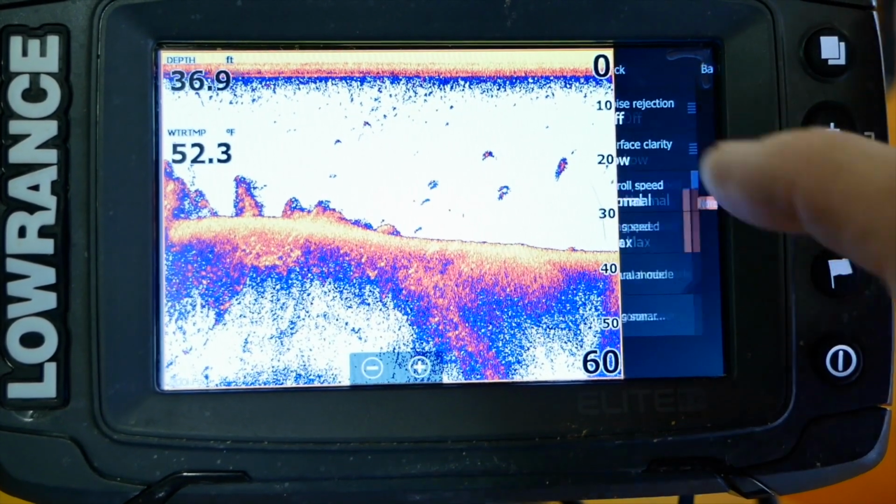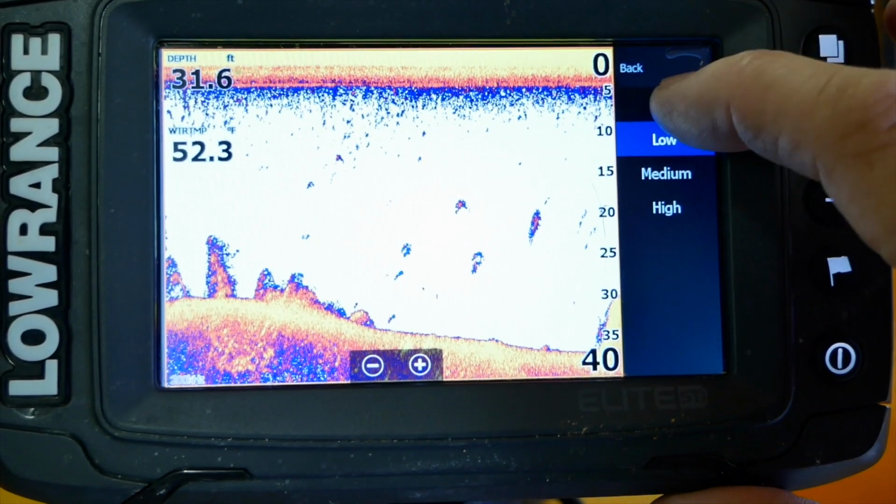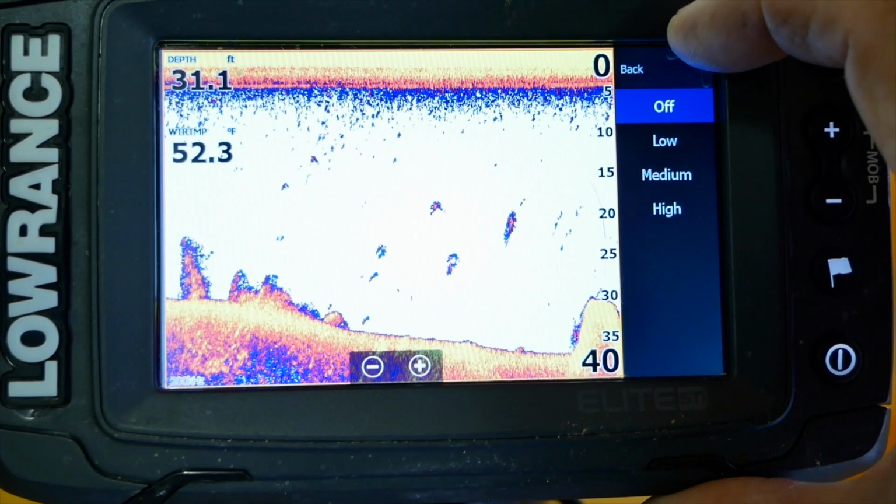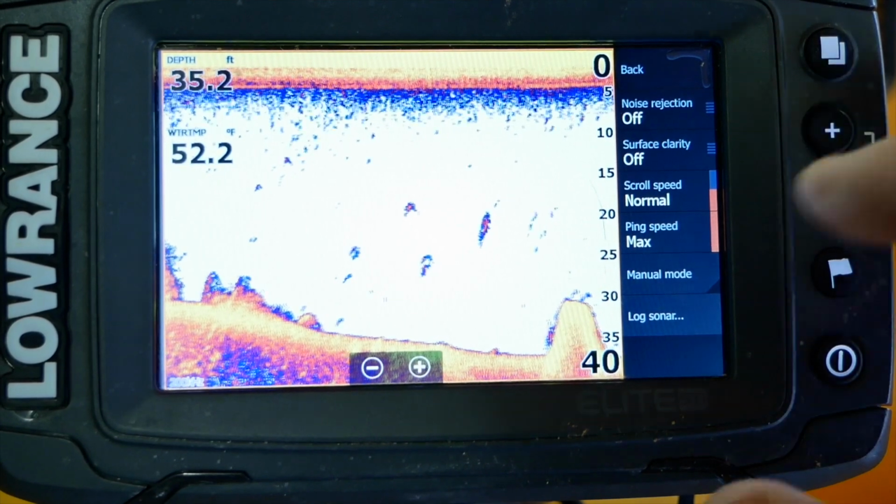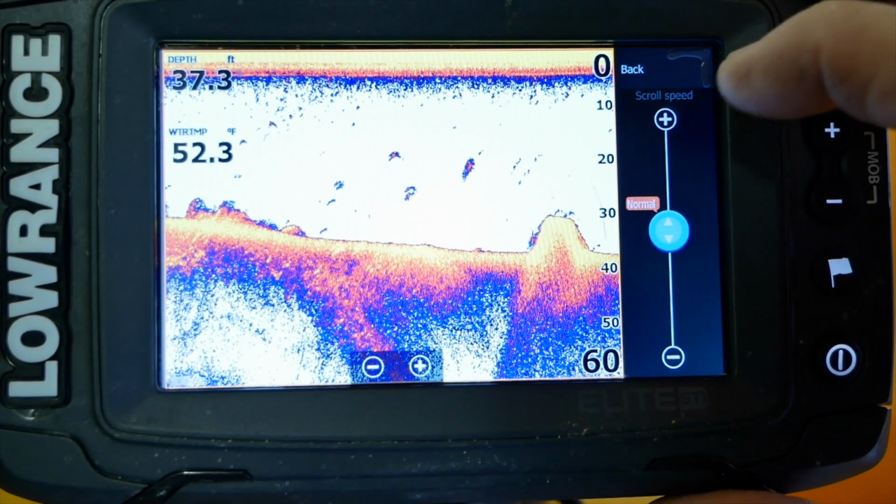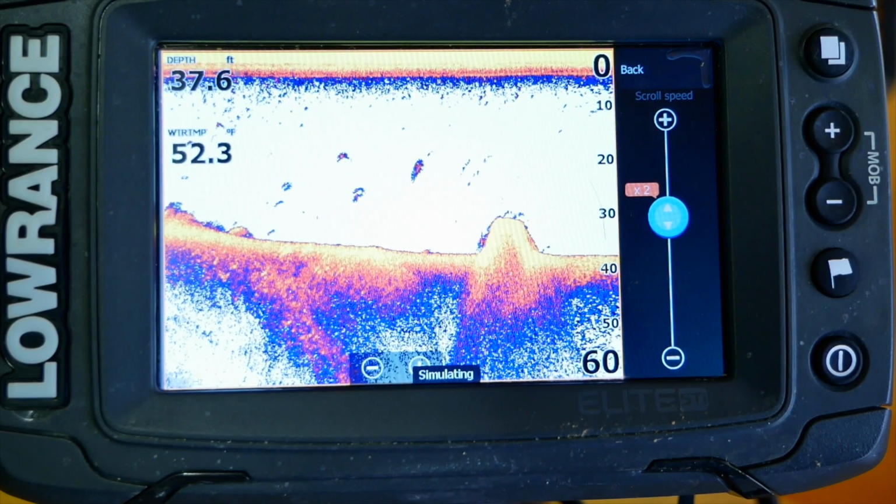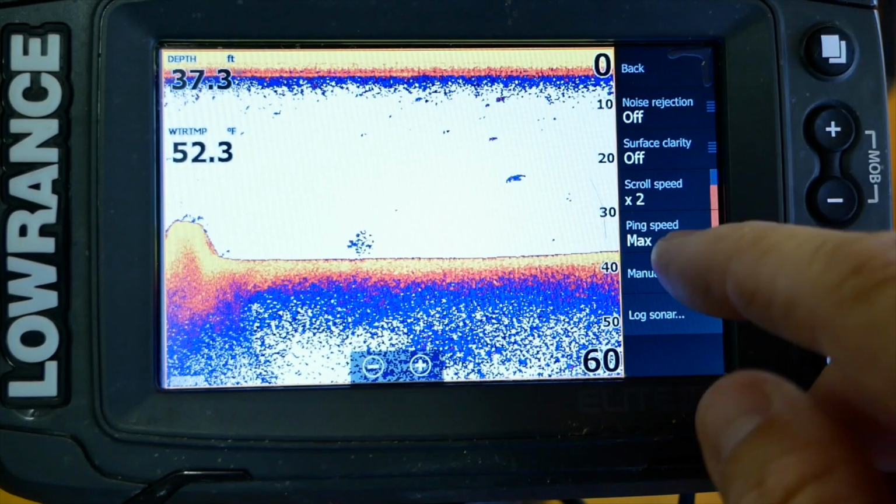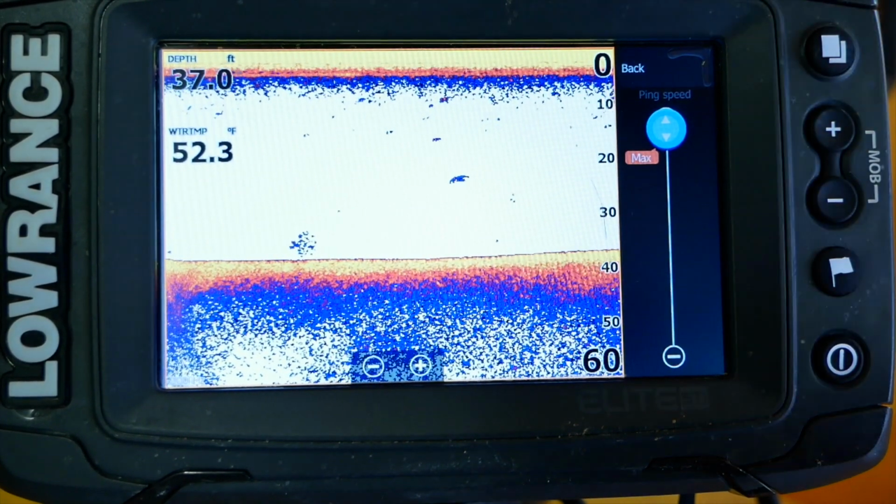We'll turn surface clarity off. You really don't need that. You can leave that on if you want to, but I turn it off. As far as scroll speed, I usually turn this up 1 time to 2 times the scroll speed. Then we'll go back and we'll click ping speed and leave that on max.